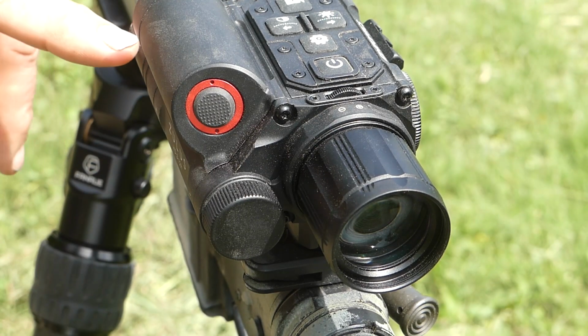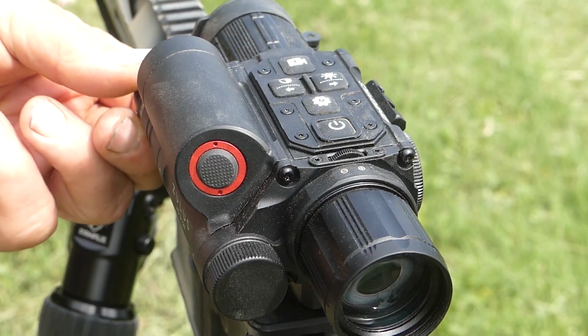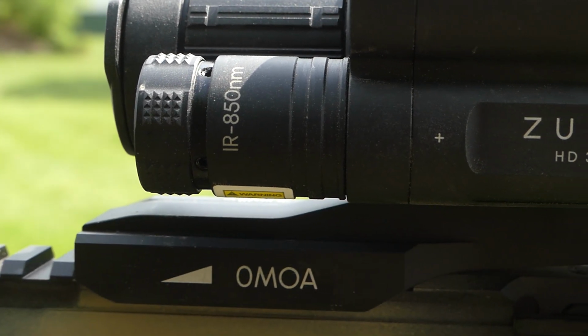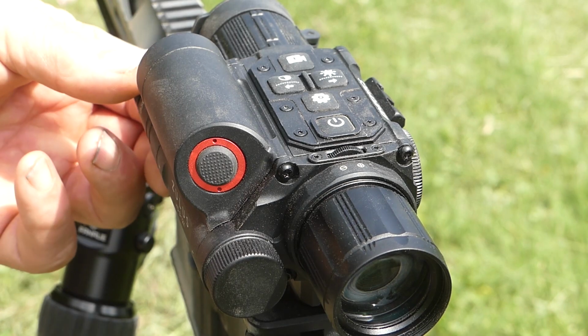Here is your IR light. On the front side of this, you have focus, so this will intensify or diminish the beam, make it like a cone or make it a straight beam. I prefer to have it right about in the middle. It seems to work the best for me.